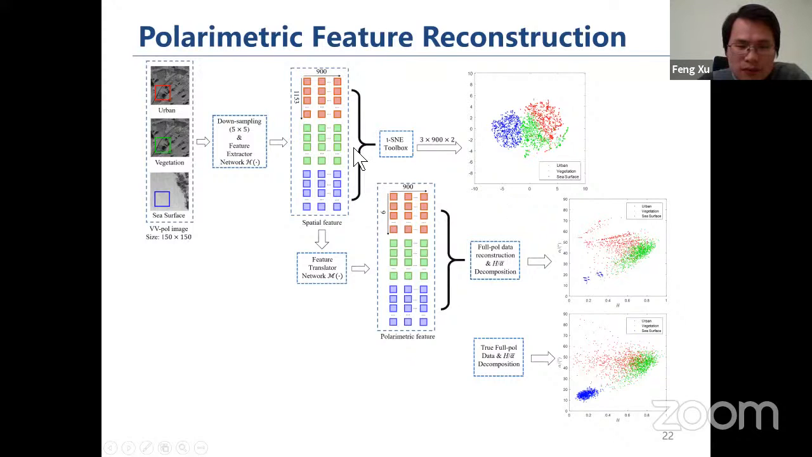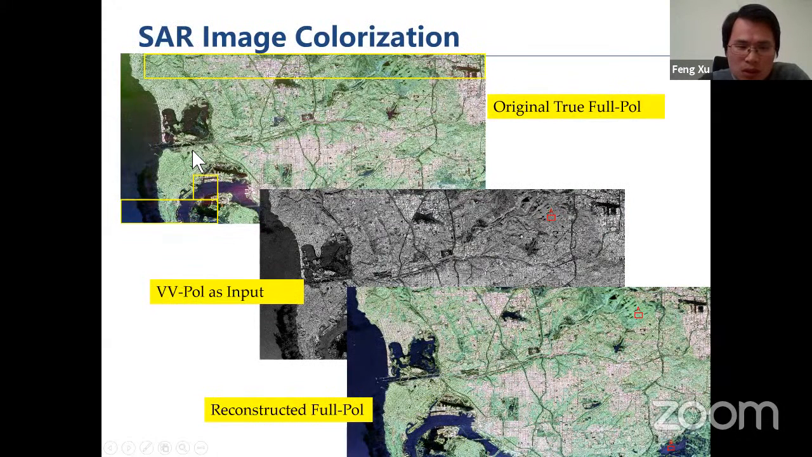So overall, this is a final result. This is the original true 4-pol SAR image, right? We pick the pixels in this yellow box as training examples to train this neural network.